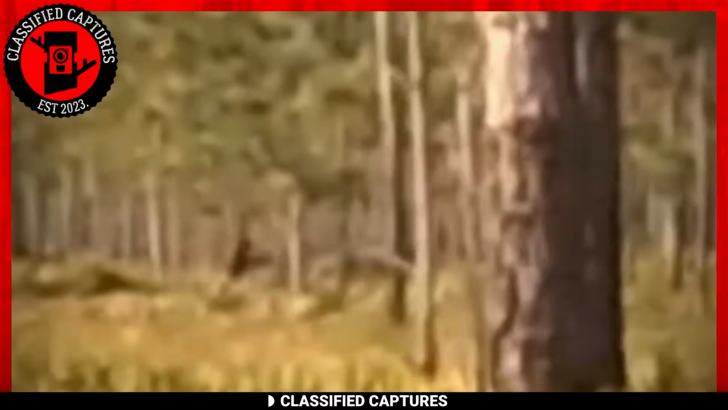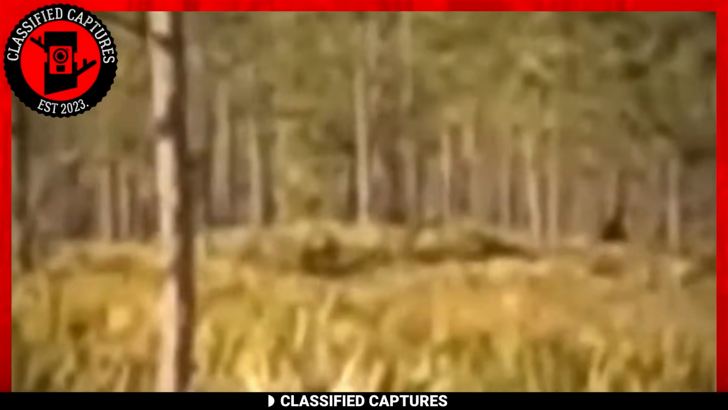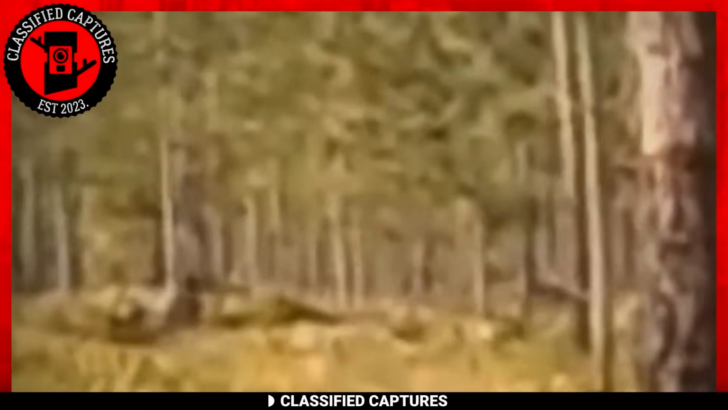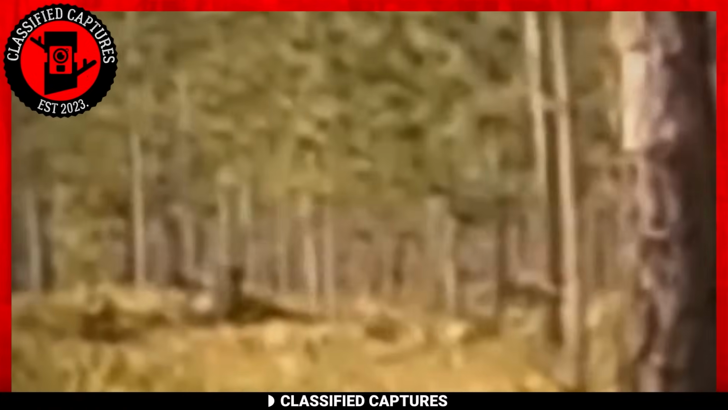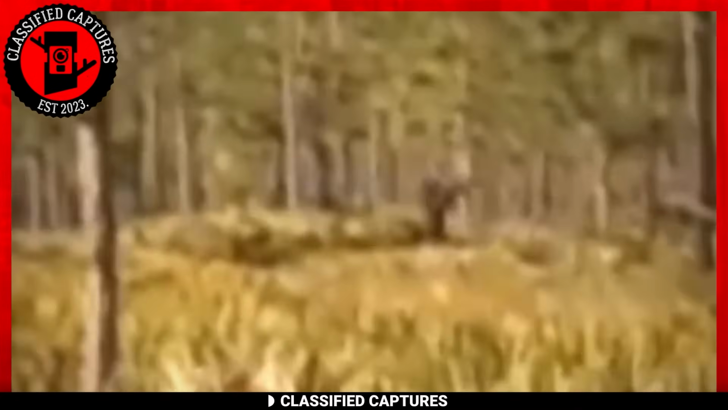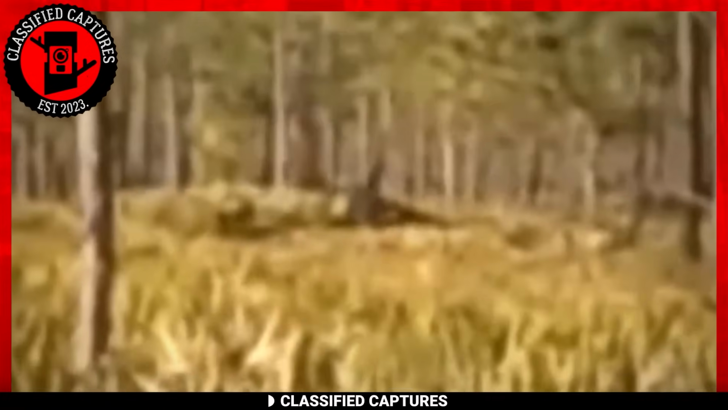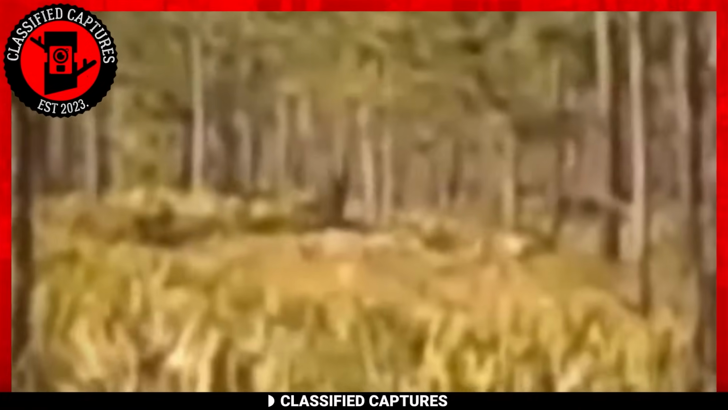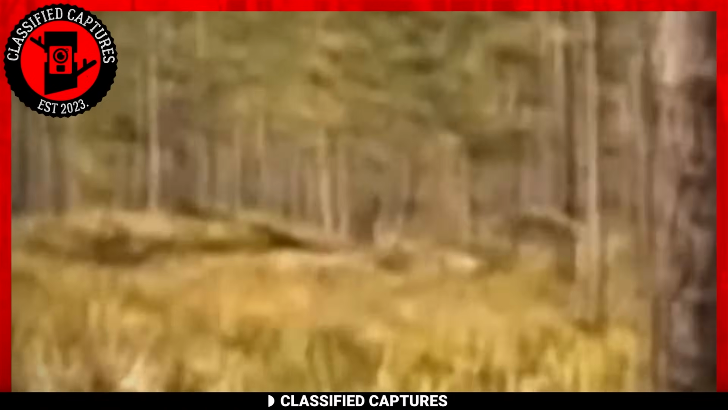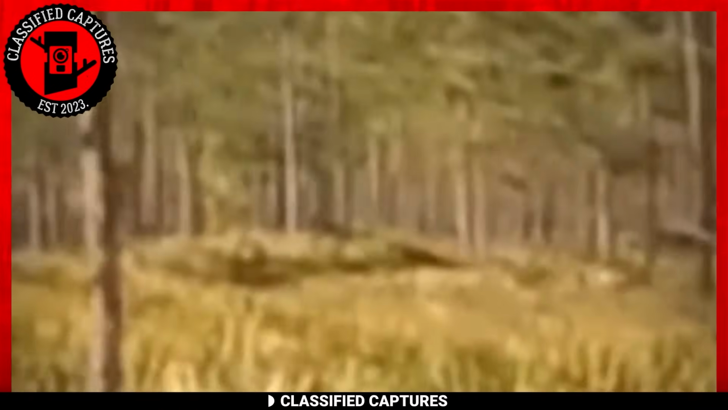The creature displays all the hallmarks of a Bigfoot: bipedal, covered in fur, and having an unmistakably ape-like appearance. What sets this apart from your run-of-the-mill hoax is the creature's superhuman strength. It wields the tree as if it's a mere twig, making it highly unlikely that this is merely a person in an elaborate costume. While the footage may lack crystal clarity due to the camera's extreme zoom, the sheer size and distance of the figure make it one of the most compelling Bigfoot sightings to date. Could this be the irrefutable evidence we've been waiting for?